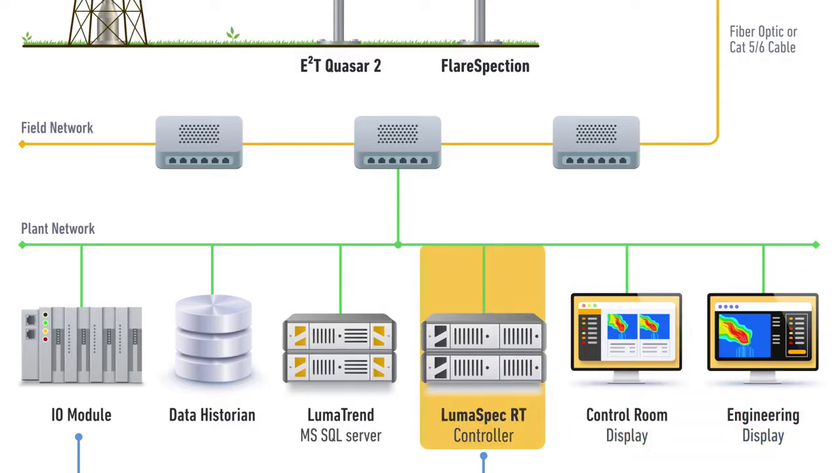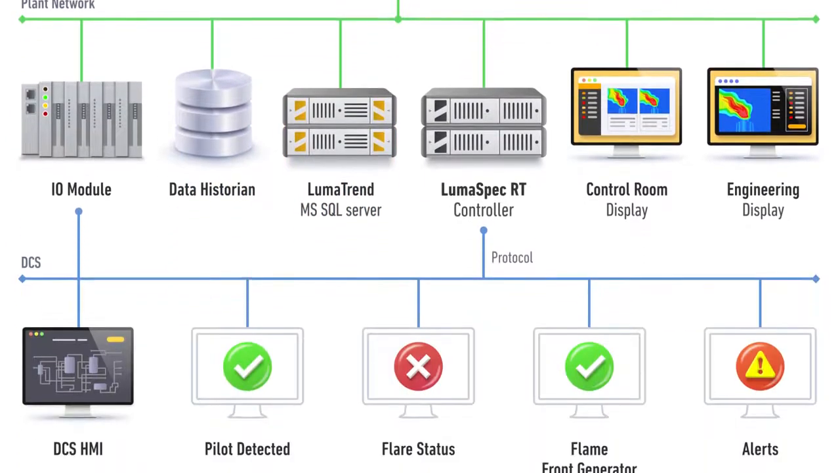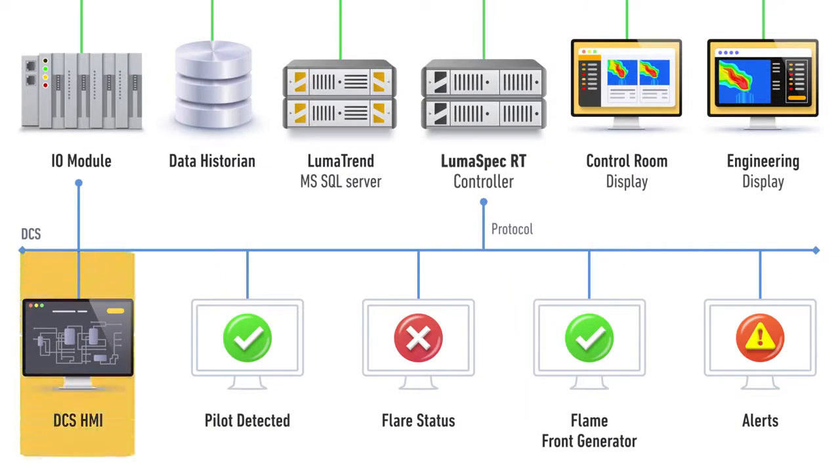The LumaSpec RT software can also be used to log performance for audits, record video for reviewing of historical events, and set up alerts for measurements that may fall outside of user-defined limits. LumaTrend software or other data historians can also be used for long-term analysis of data and infrared videos. For automated monitoring, the data can also be sent to the plant DCS using I/O modules or protocols such as Modbus and OPC, enabling closed-loop integration.